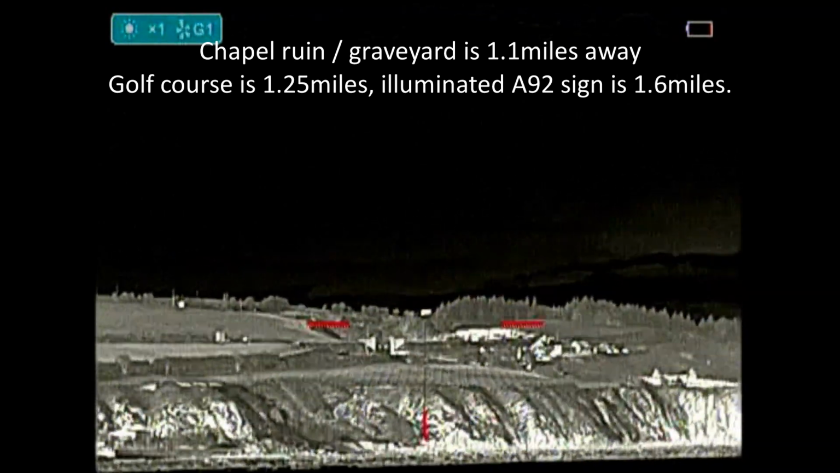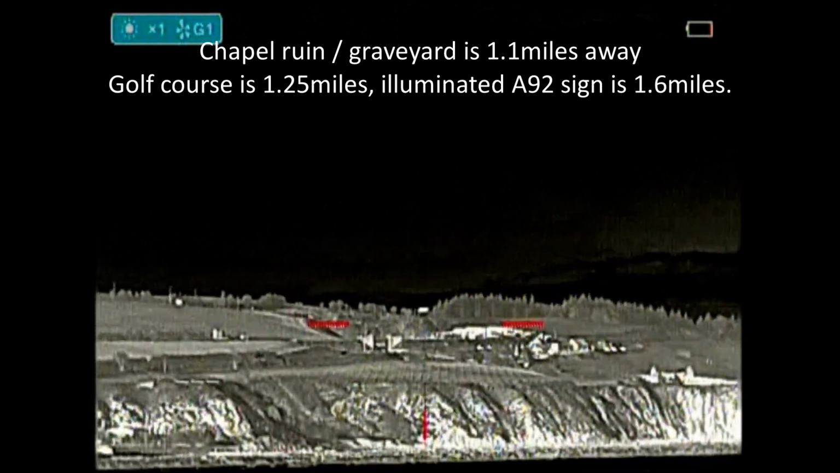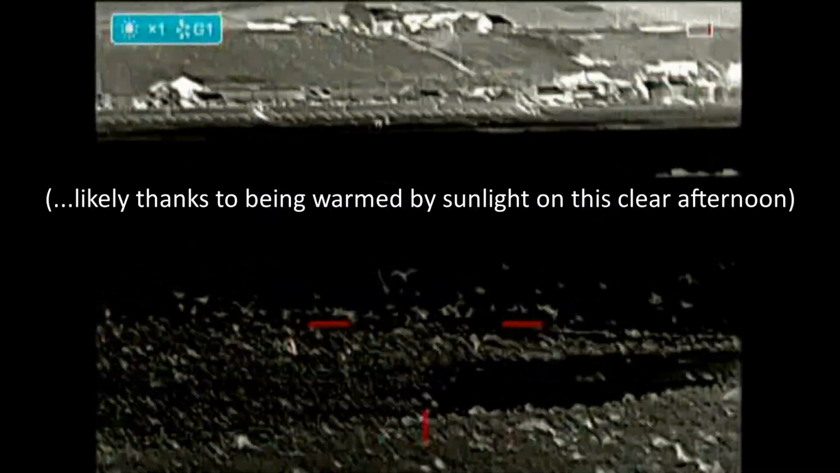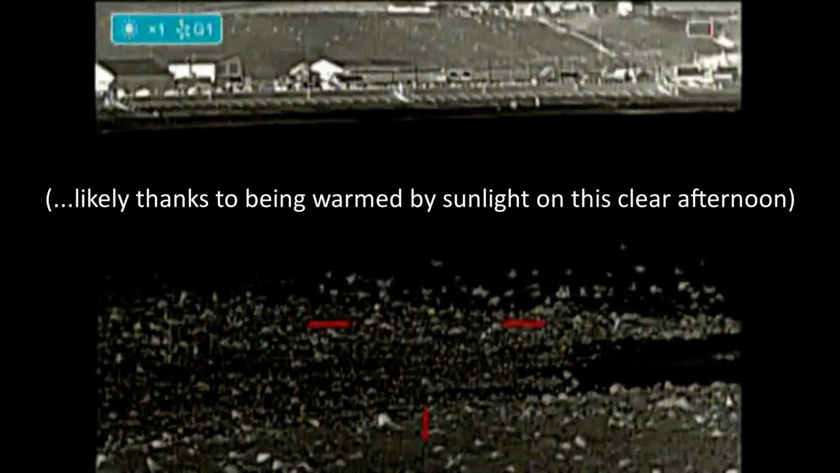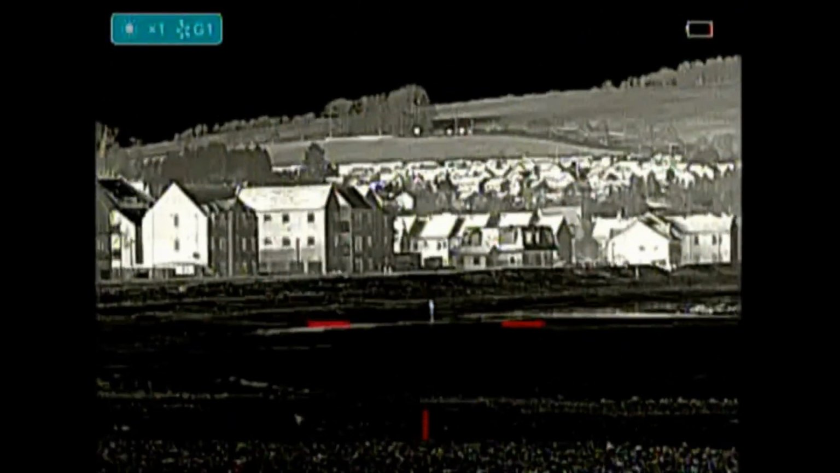You can see the illuminated road sign on the dual carriageway. That's glowing. And down there there's a lot of seagulls, but they're showing up as the same colour as the background of rocks. There's a person there on the shoreline, and this is one mag times 2,